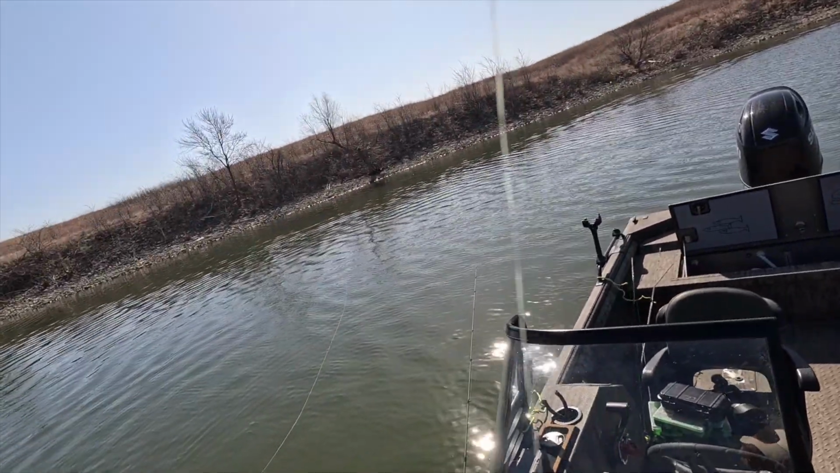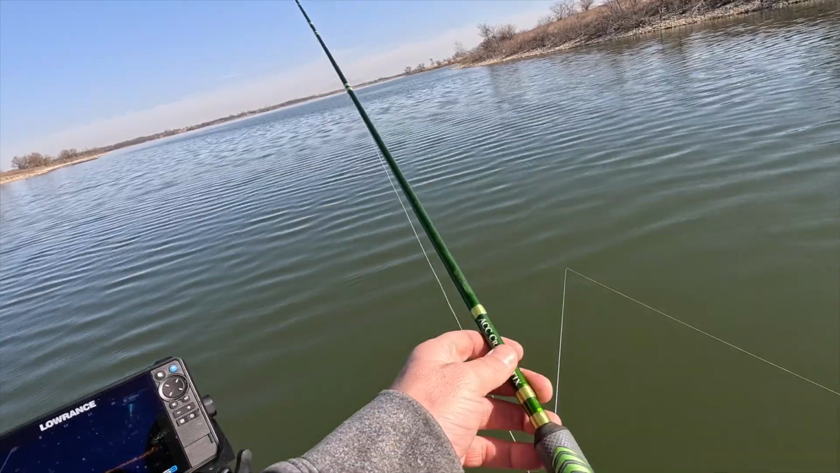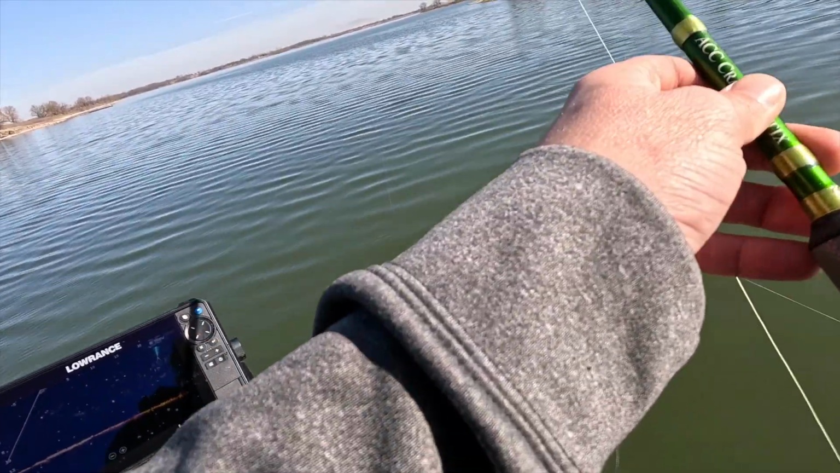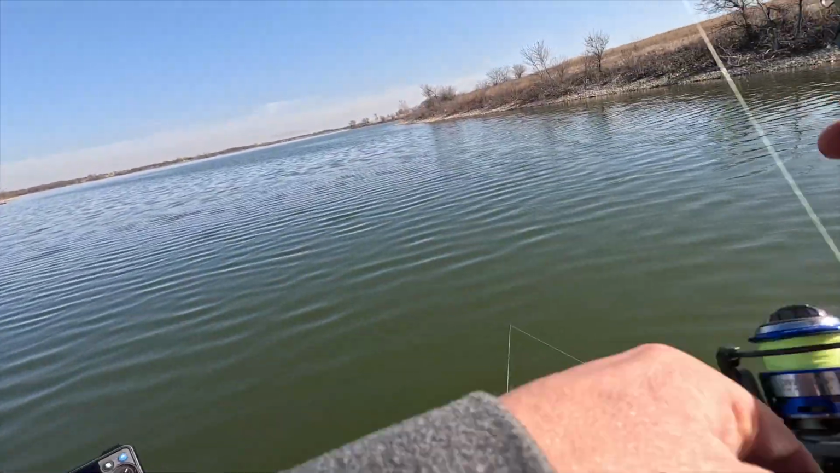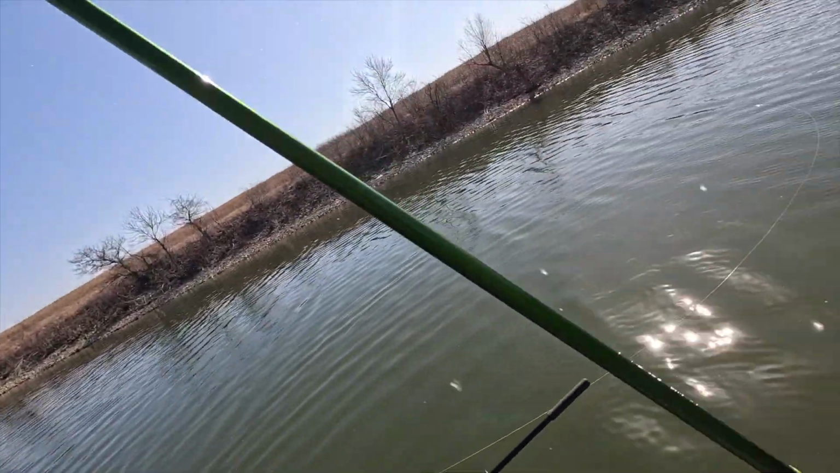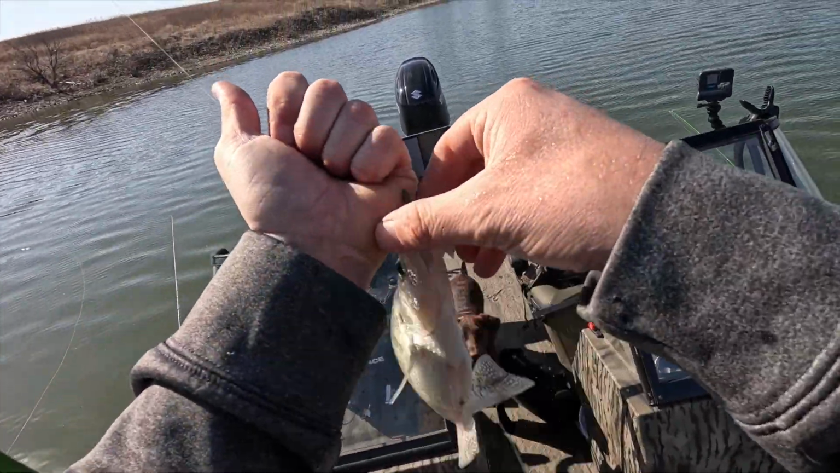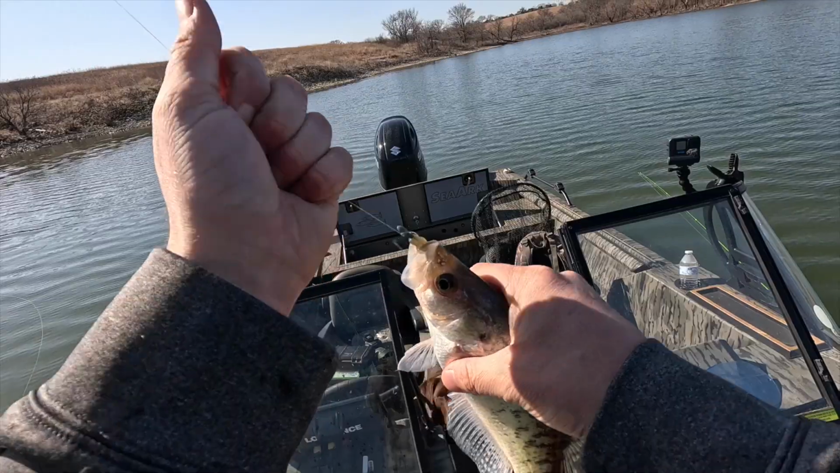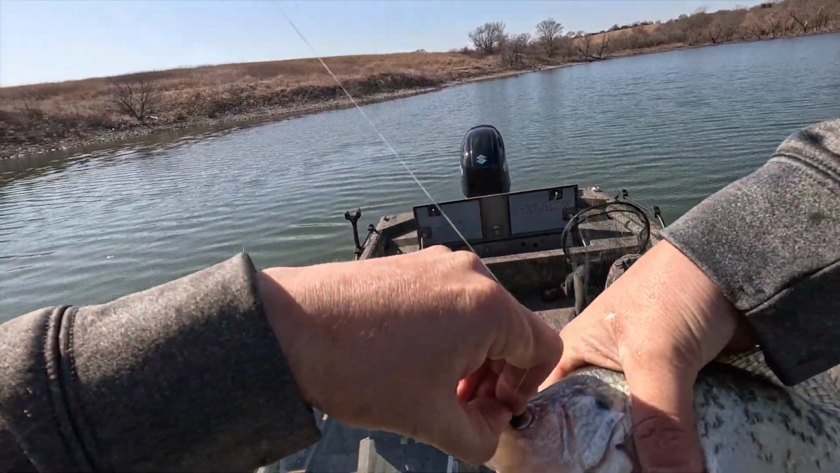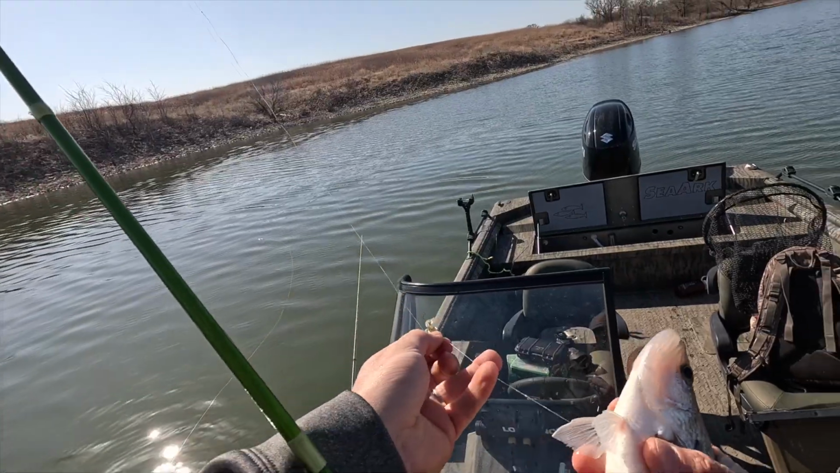Seems like they're really wanting a small bait though. Got him. It's another one, 2 back to back on that little puddle jumper. I think I might be getting this figured out. Another dandy crappie. They're really liking this small little puddle jumper.